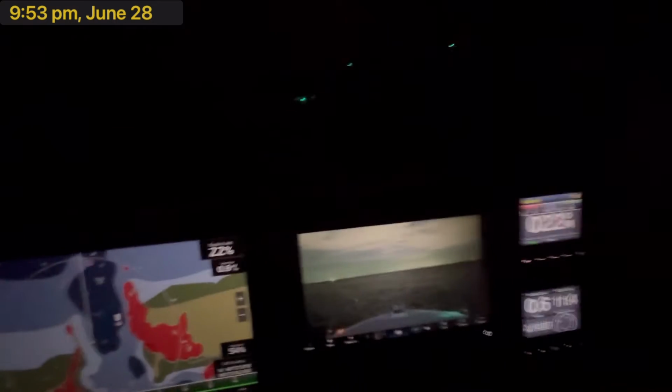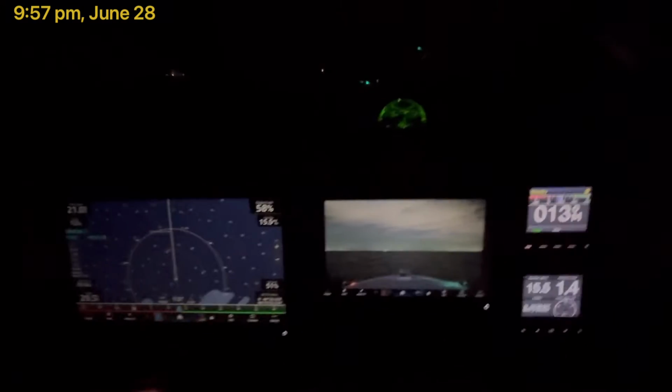So we're going to run out here for a little bit and see what it looks like when we're away from any shore lights. Okay, so it's still just about 10 o'clock, and I'm headed north, pretty much towards, that's Connecticut up there.